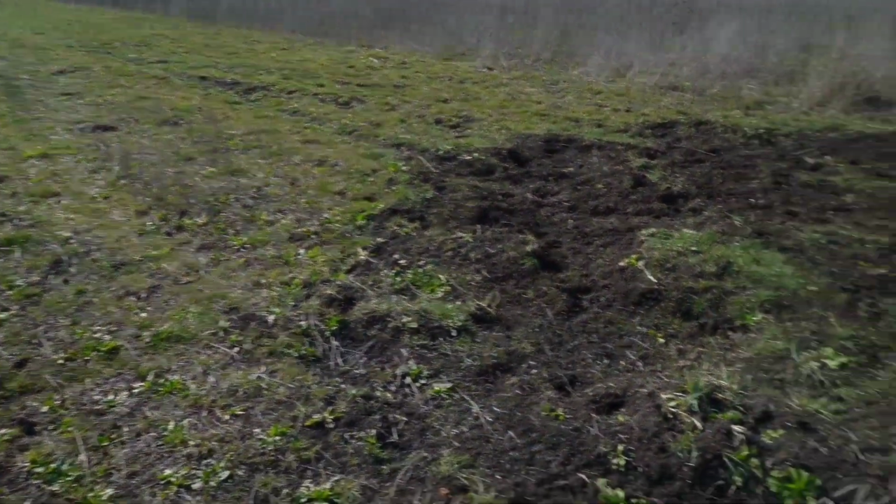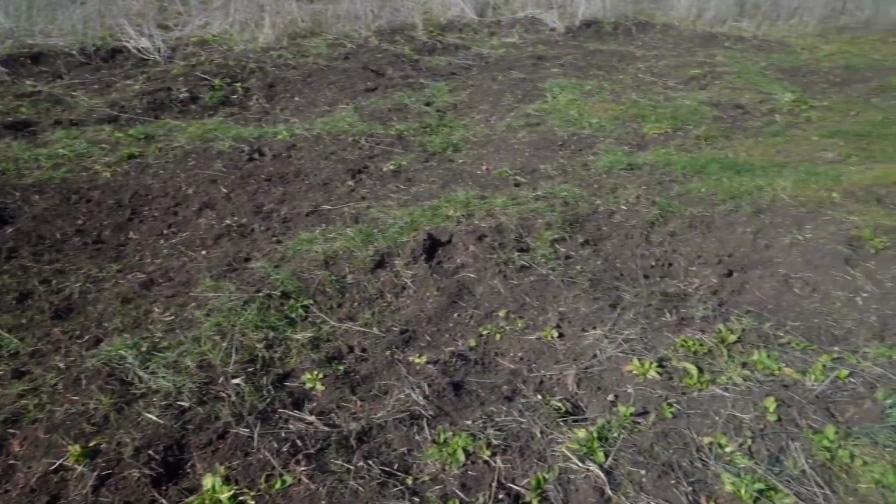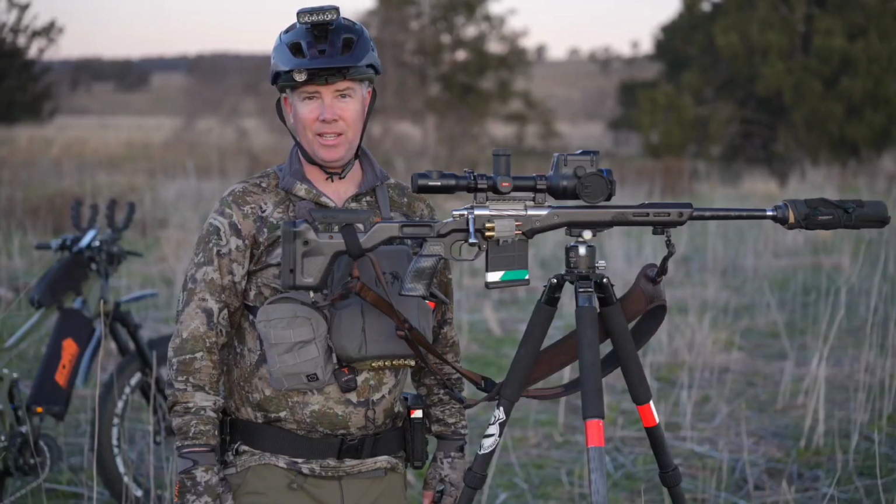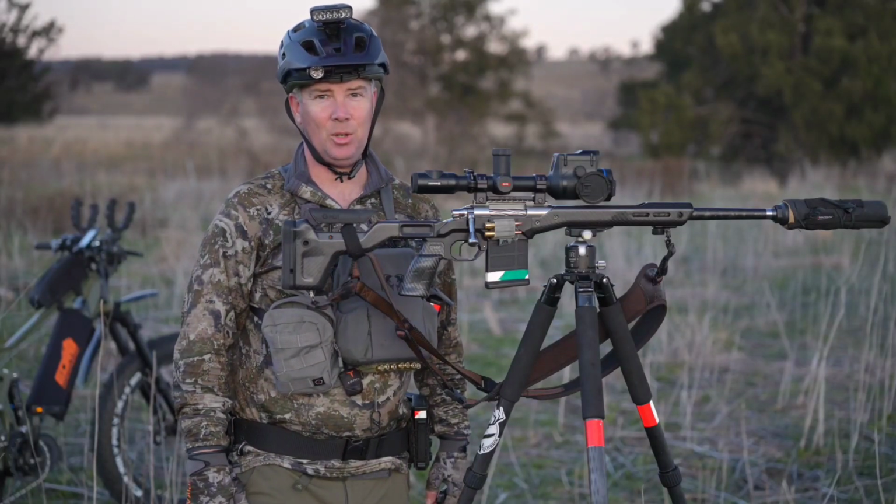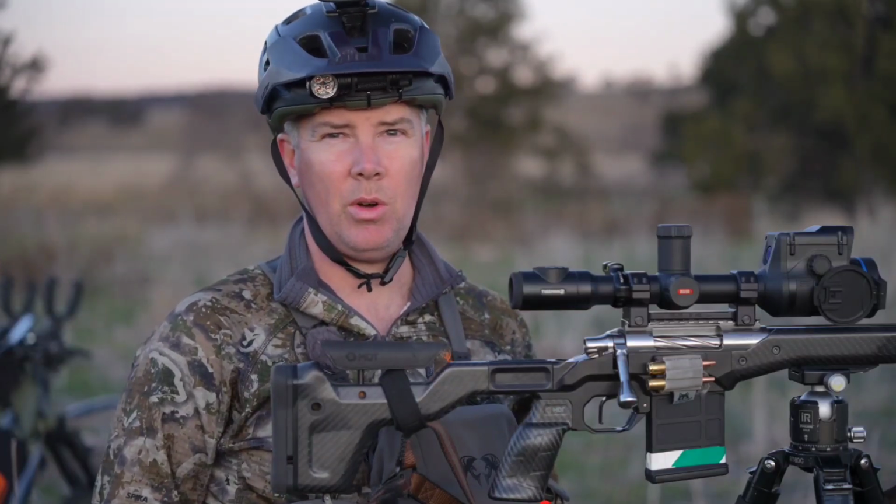You'd think these pigs would pick a better spot to dig up than the farm track. Nope, right in the middle of it. Made a hell of a mess in here. The sun's just gone down over that skyline and it's definitely starting to cool off already. The pigs have been coming out into the open, literally where I am right now.